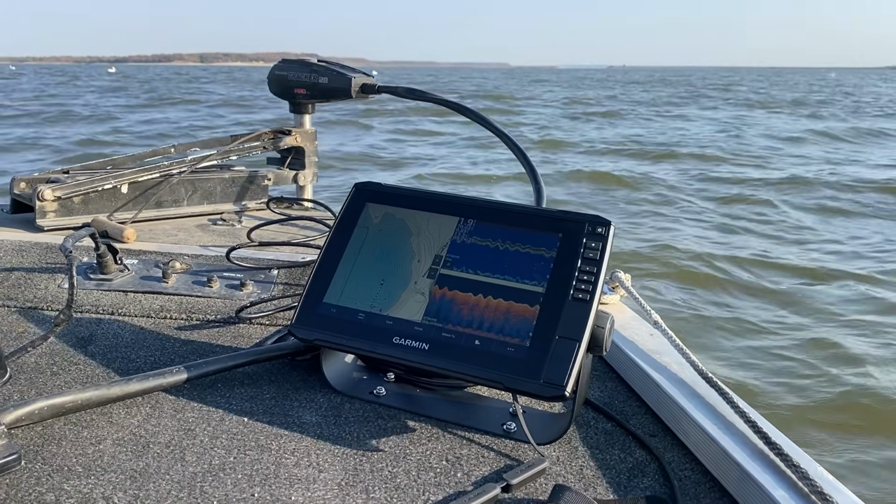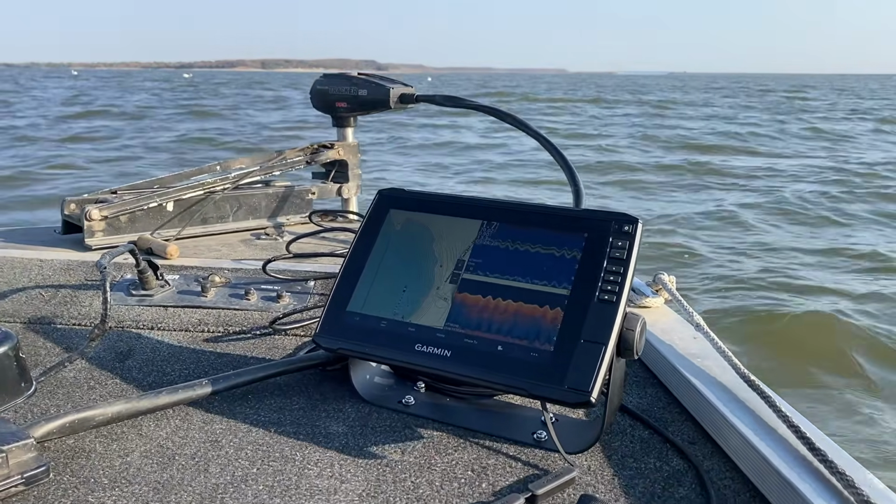So if I was to install one for my grandpa on his boat, I'd probably want a bigger screen, and I'd have to start paying even more money for that. So that's really the biggest downsides that I found so far.